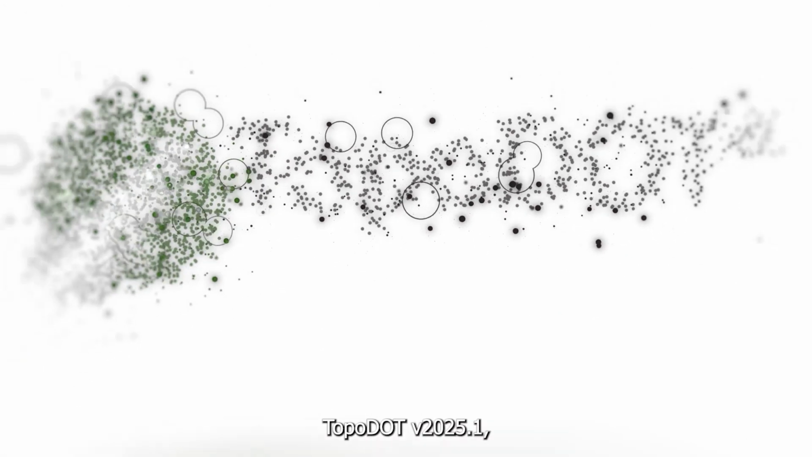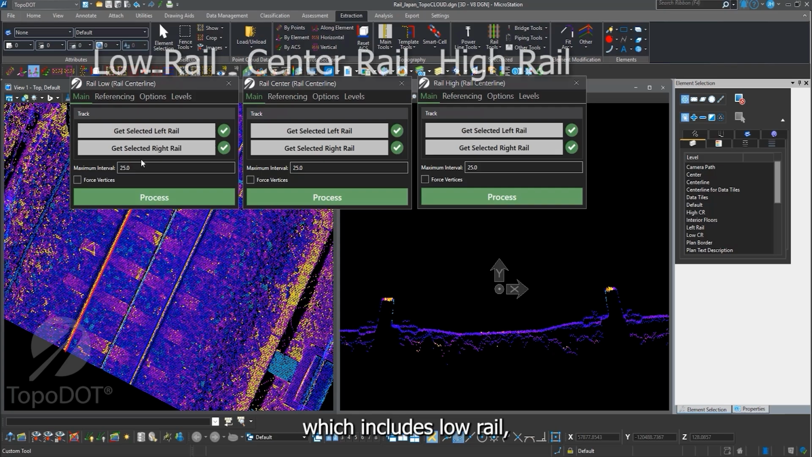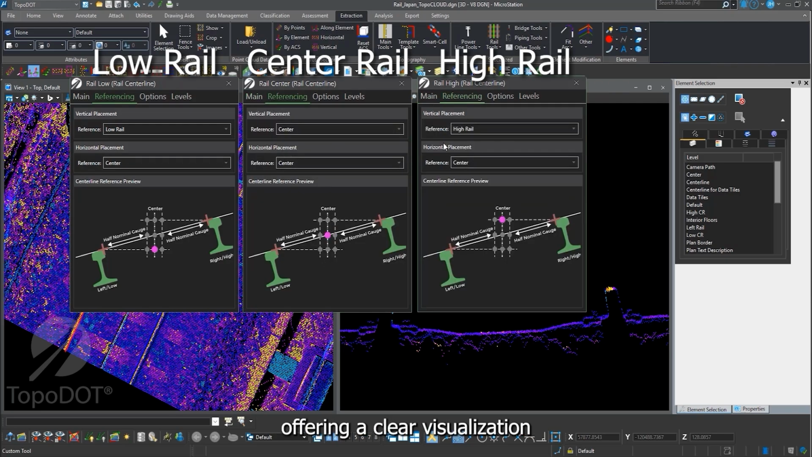New in TopoDOT version 2025.1, the Rail Centerline Extraction Tool. This tool accommodates the demands of rail designers for extracting centerlines in all standard methods. In this video, we'll look at the standard placement options, which includes low rail, center rail, and high rail. The tool displays a dynamic diagram which updates in real time with each setting adjustment, offering a clear visualization of how the tool will plot the centerline.